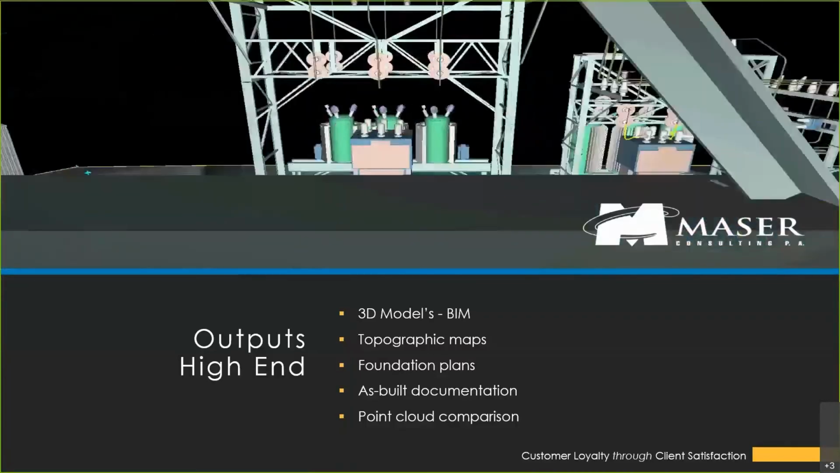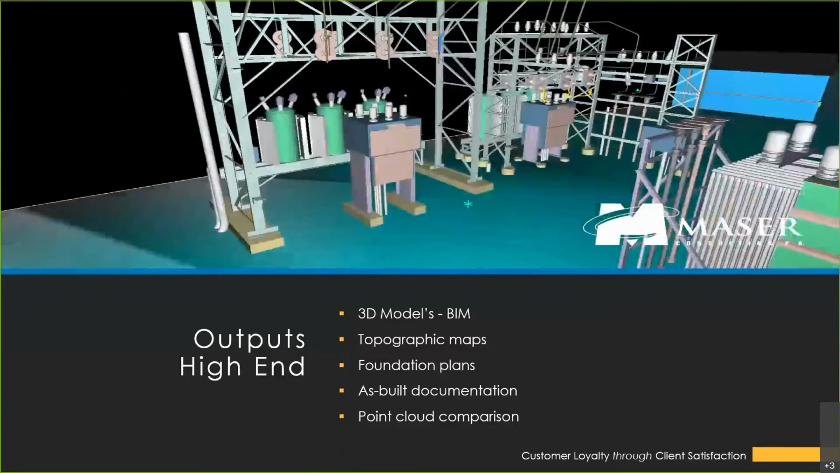LIDAR can also be utilized to develop topographic maps showing contours of the station, berms, and other important features that you might need to document and see. Foundation plans and as-built plans are also easily developed. As you can see in the model below, the foundations are easily designated and obtained.